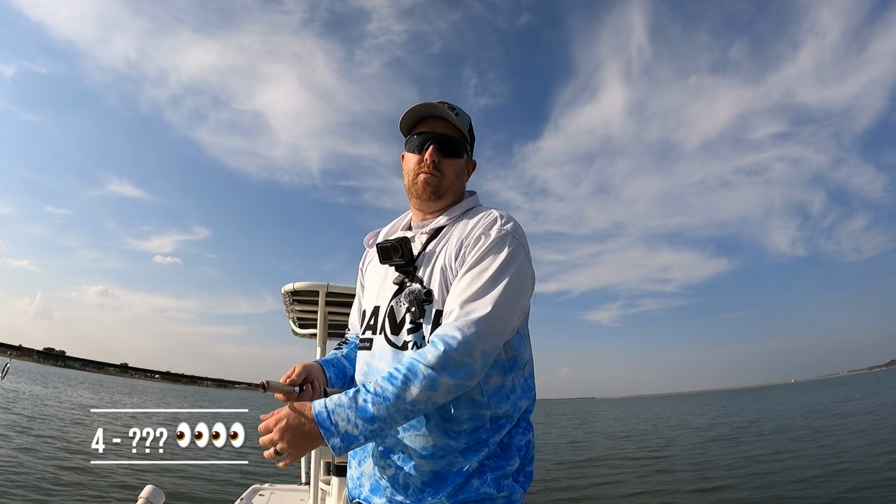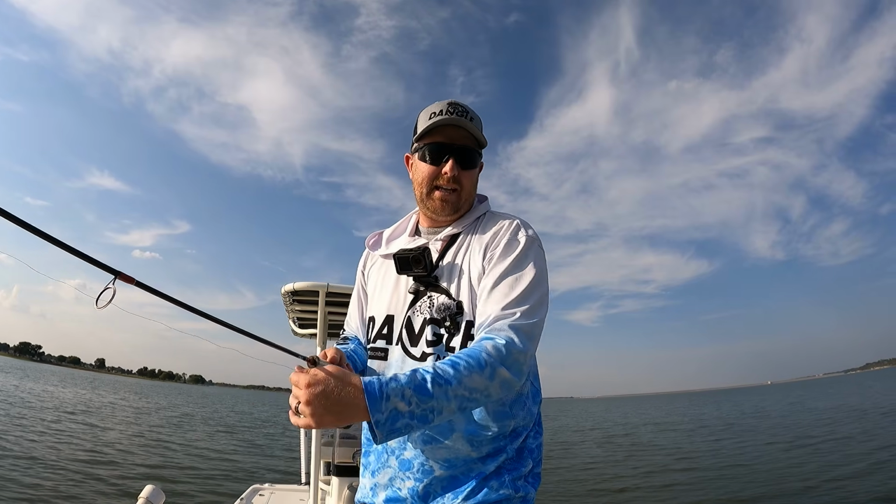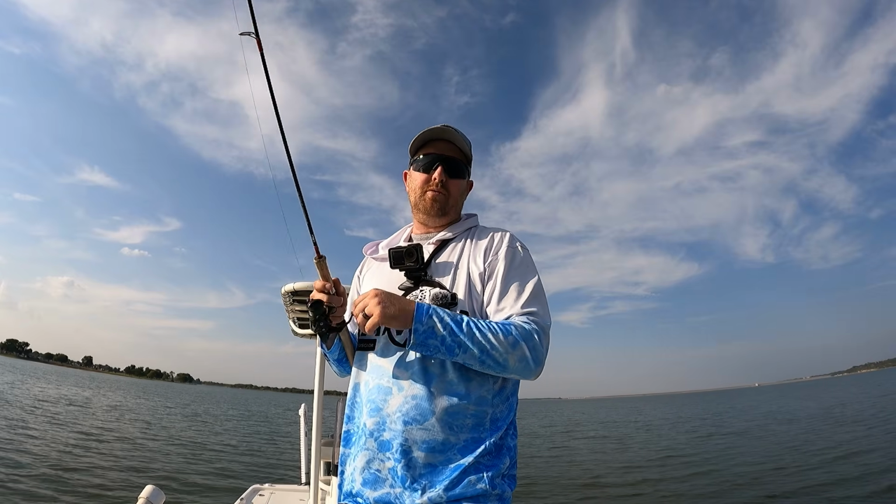Let's catch another dandy. If I catch one more dandy, I'll give you my 4th super secret tip to catching way more fish. It's a tip that nobody talks about. It's a tip that everyone should know. Let's see if we can catch another one. If I catch one more fish off this pile, guys, I'm gonna give you that info. I'm gonna give you that juice, as they say.